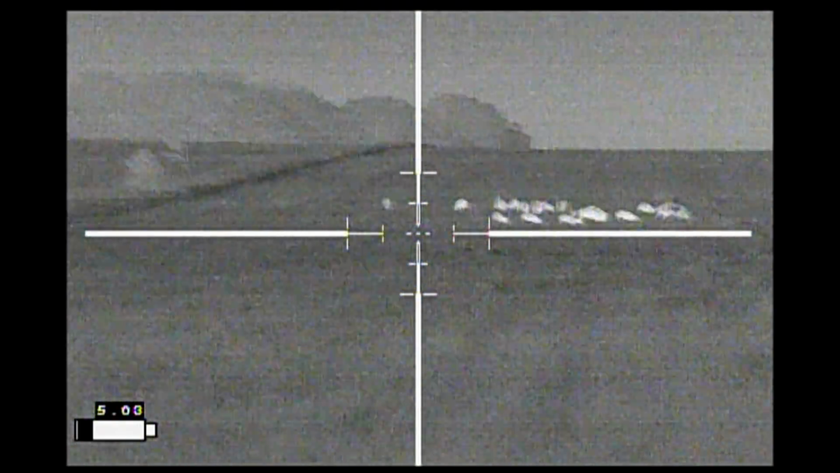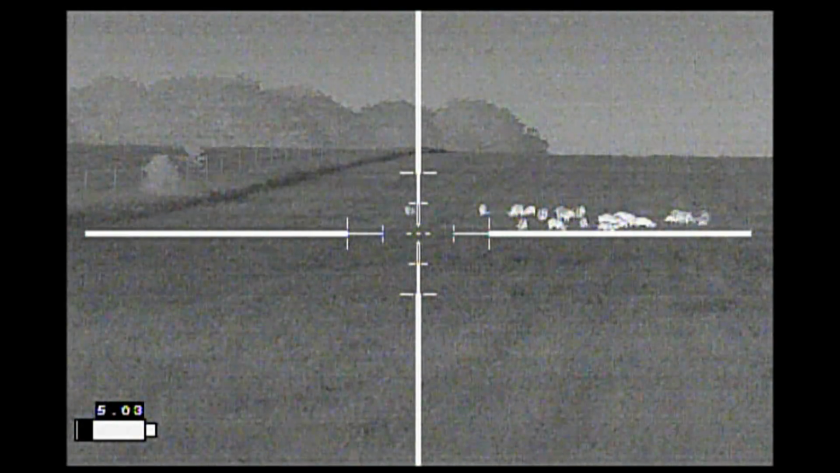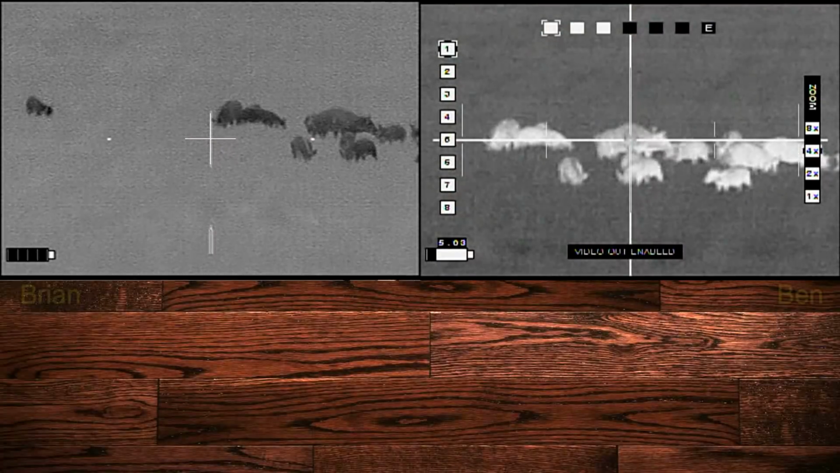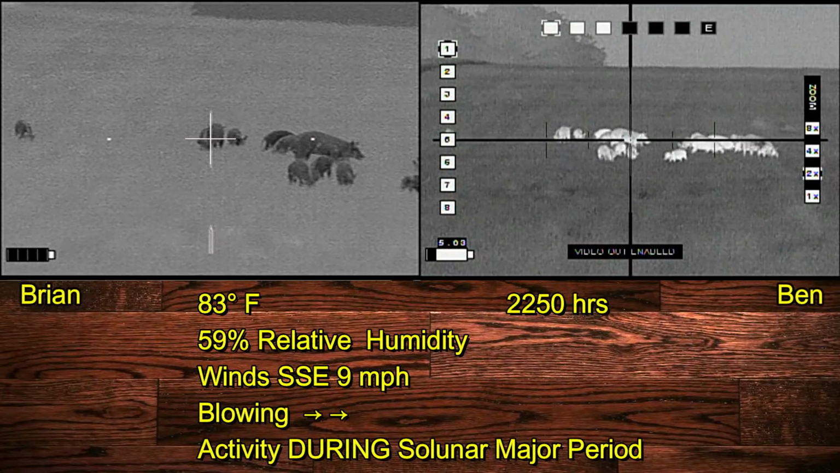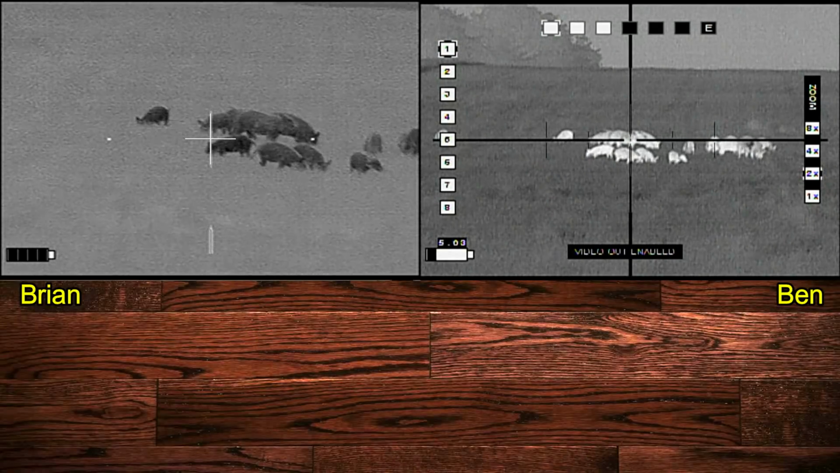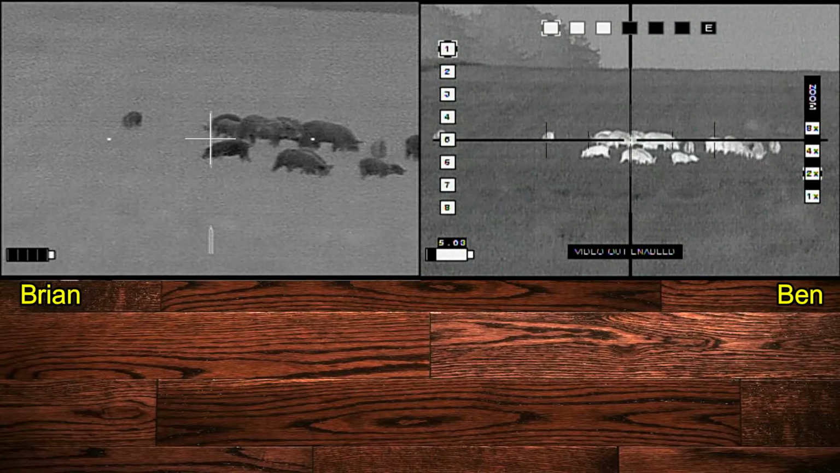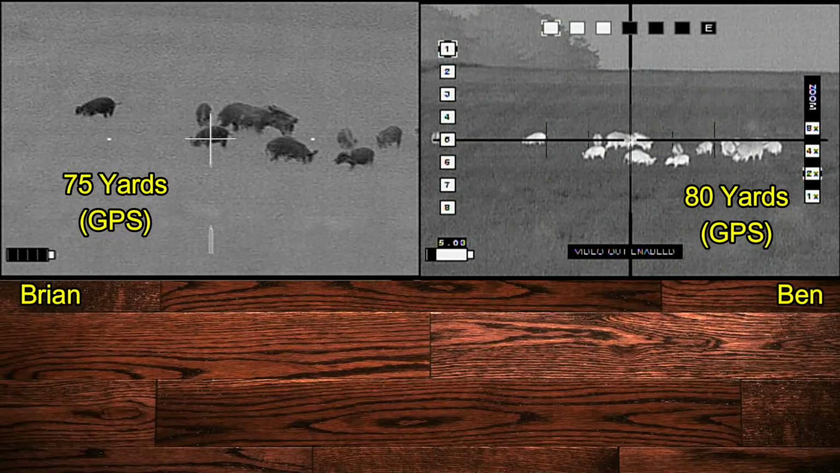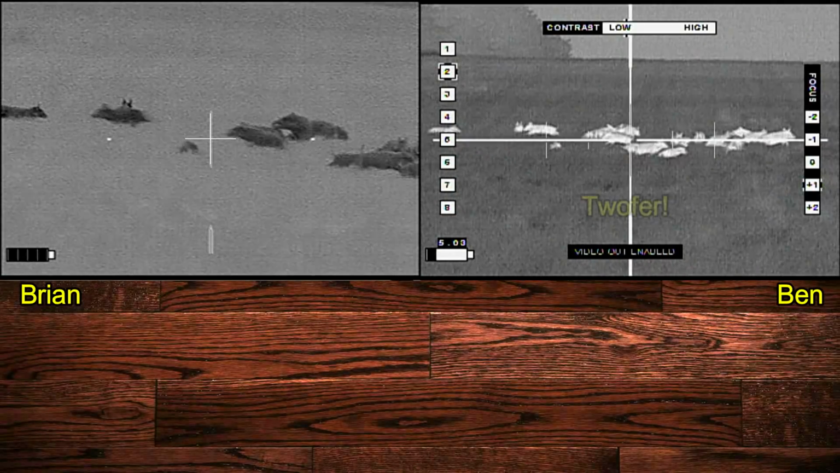And here we've caught them in the pasture. The fence line to the left is the neighbor's property. We want to keep them on our side of the field if at all possible. So Ben is targeting a larger hog on the left side, and I'm targeting one of the smaller hogs on the left. Oh crap, which moved into the middle, so I had to pick an even smaller one. And so I'll take one up front. 2, 1.